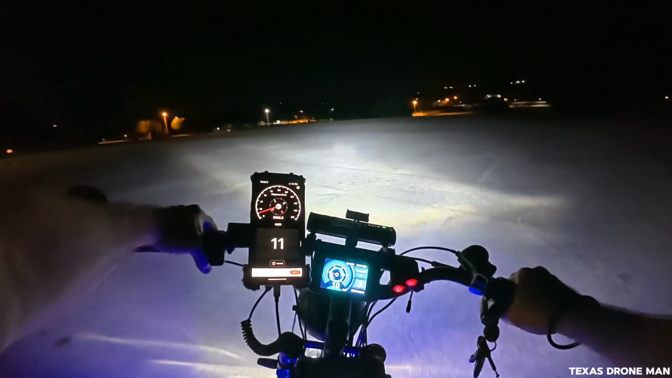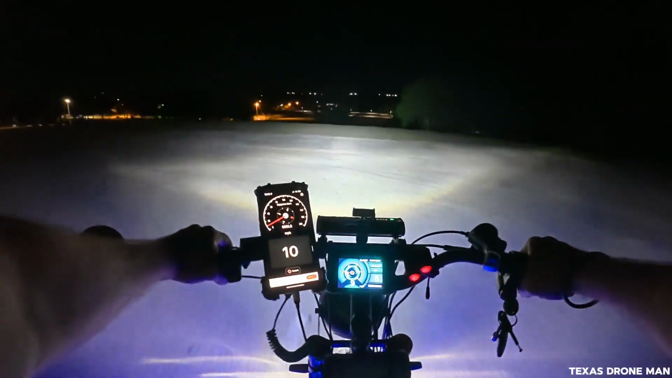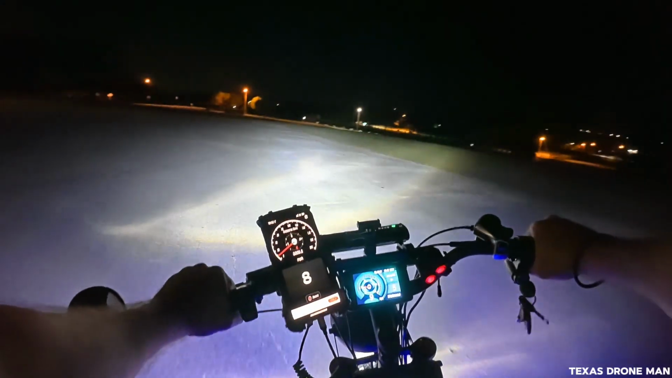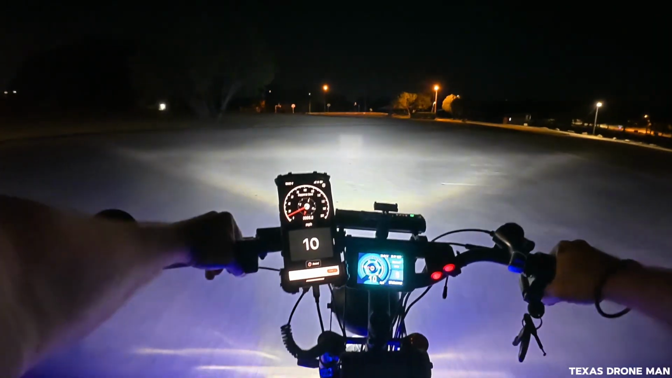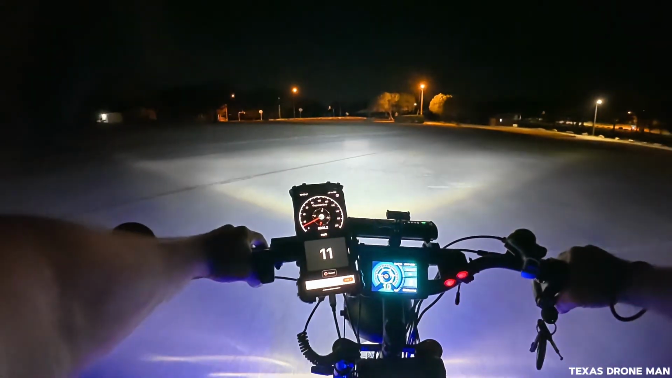You know, you get a regular motorcycle, which I would have loved to get too, but there is no storage. You might have a little cubby hole, but there ain't no storage on that.